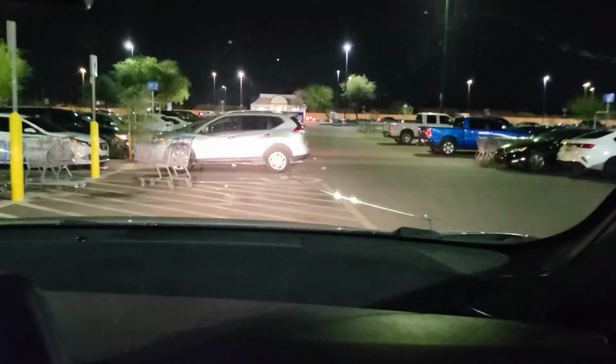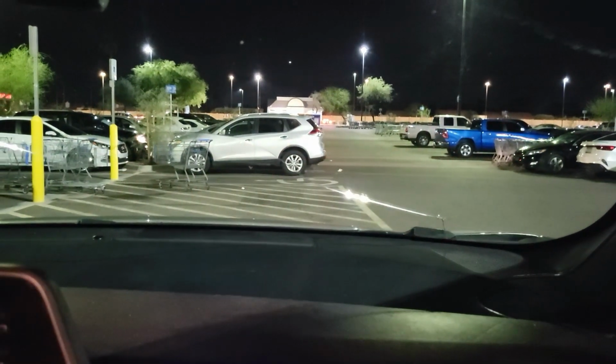Or diagonal. So we're here at the Walmart, everybody. Thanks for watching. See, we're still here. We're at the Walmart. That's the hoodie my wife bought. She basically bought it to poke fun of my daughter because it's Jack Skellington, Nightmare Before Christmas.